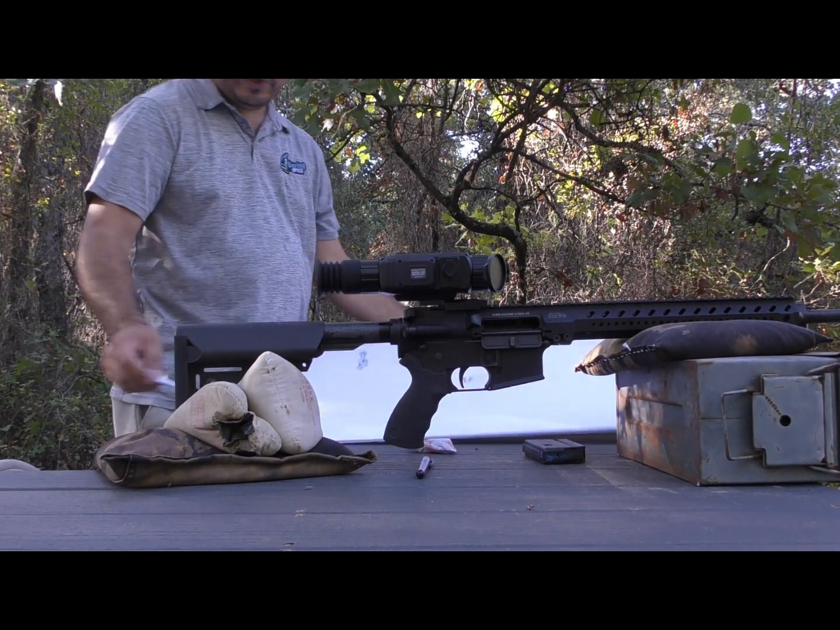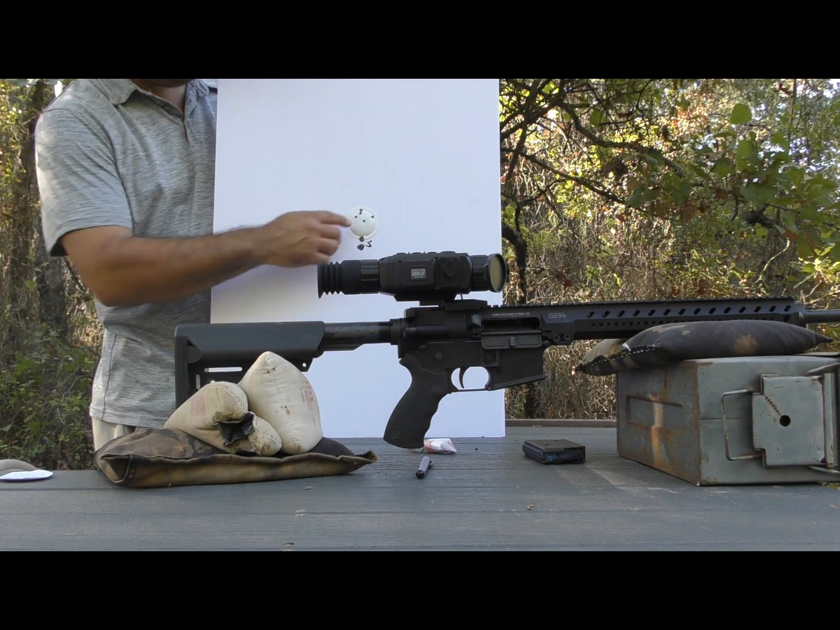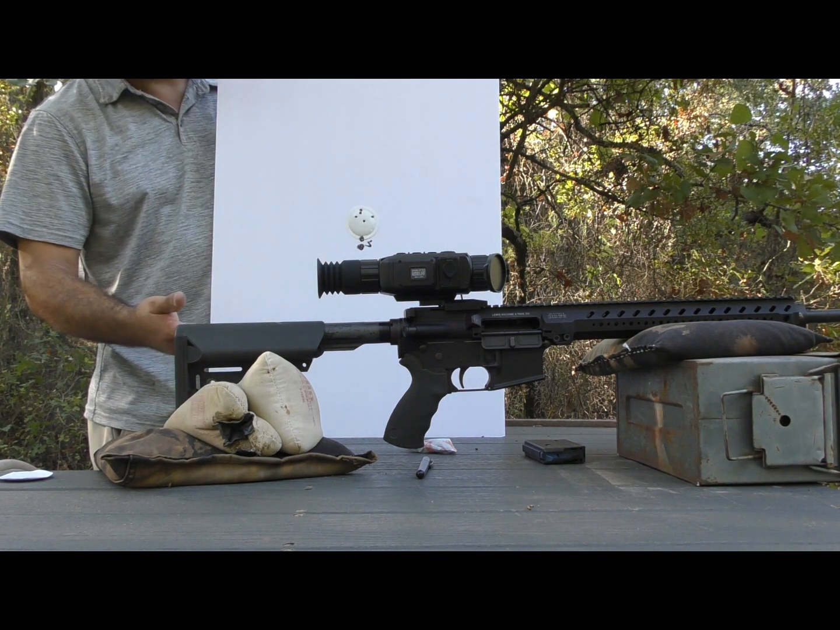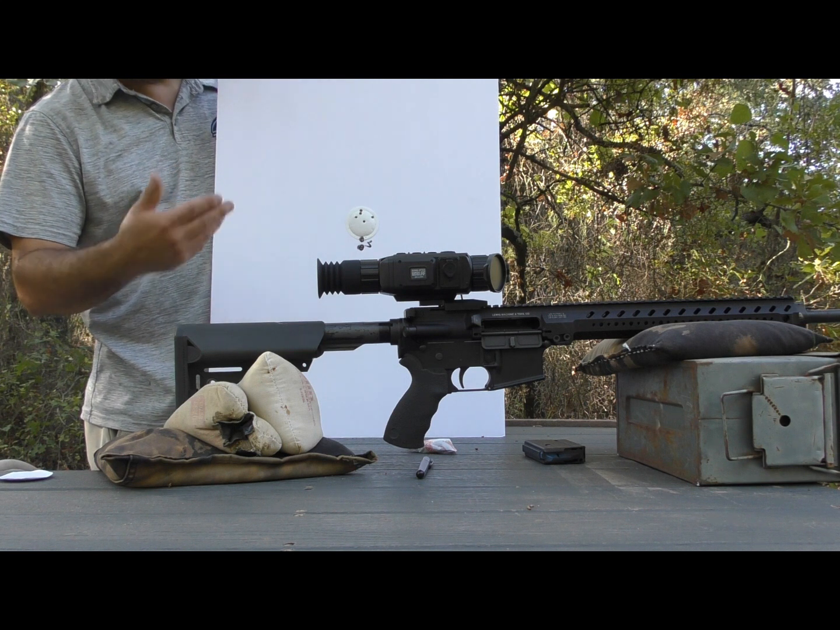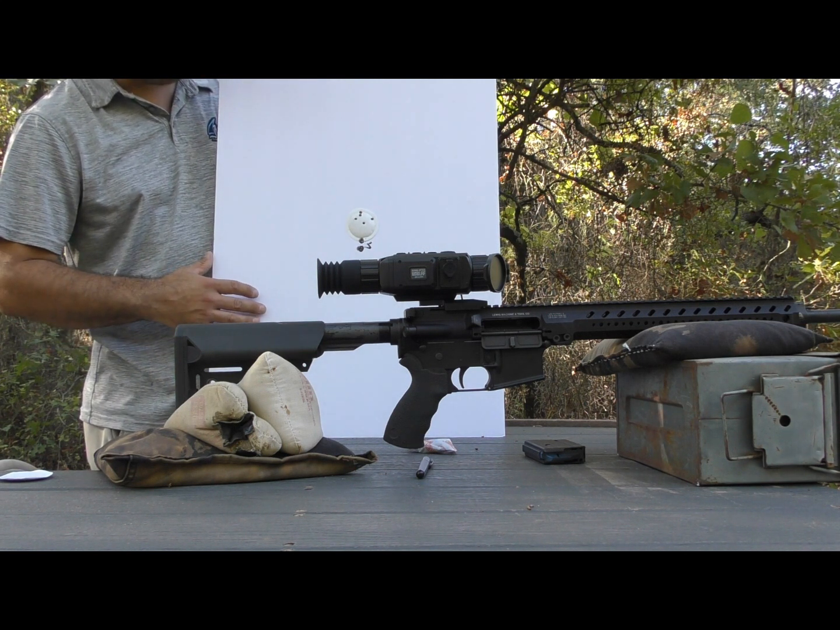All right, it's back at the bench. At this point, we would be good to go to the field with this. The gun, the ammunition, and the optic are operating so well, I'd feel good about a headshot on a hog at 100 yards if I wanted to do that.